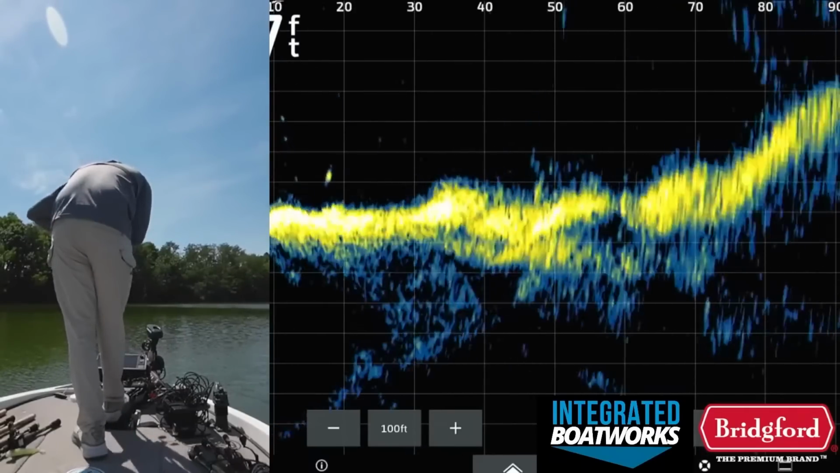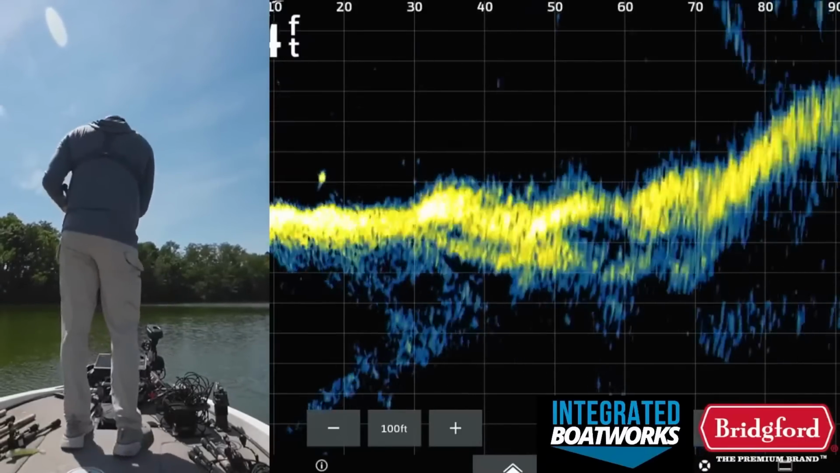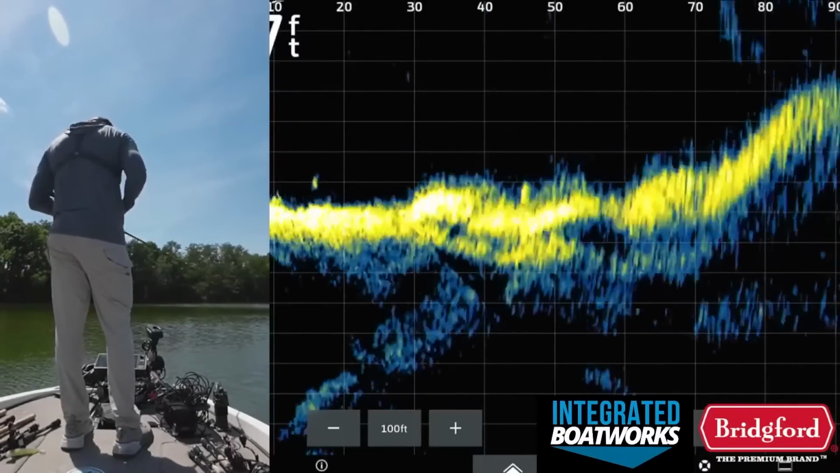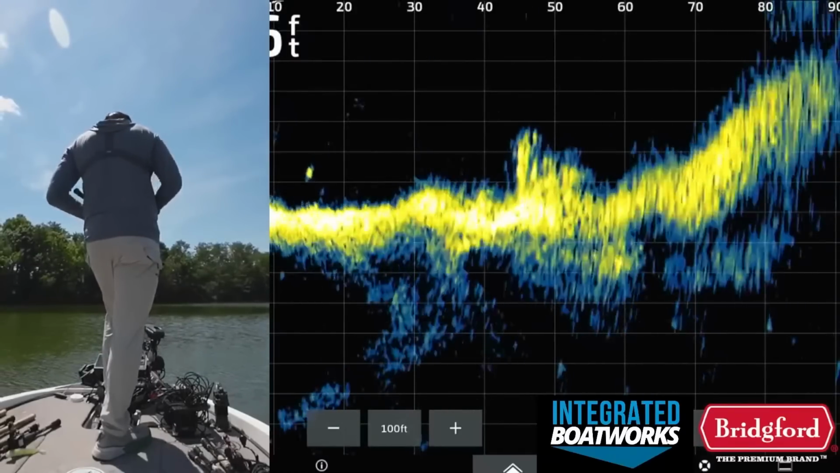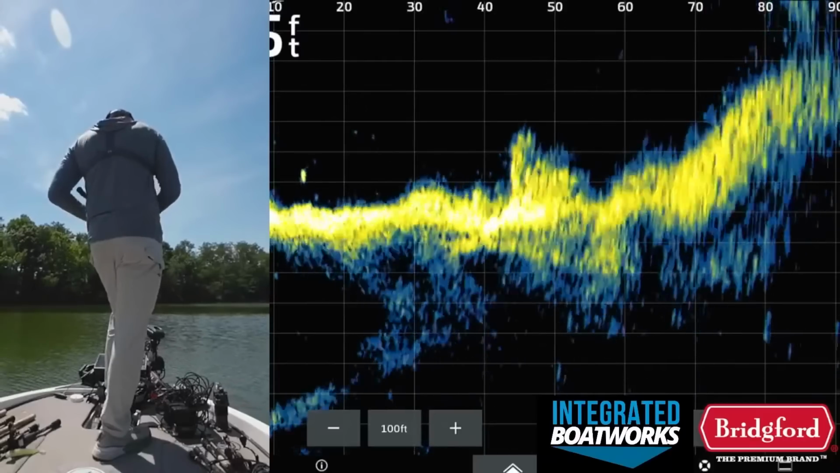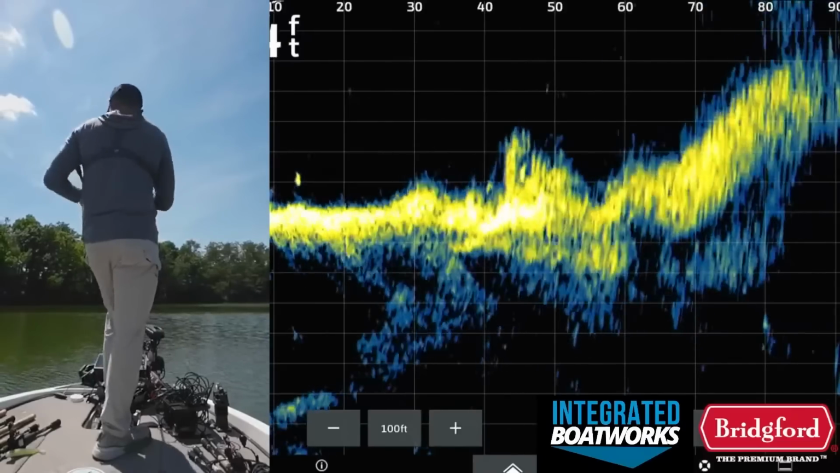There's my worm. Okay, I landed right in it that time finally. Oh, I think one's going down to it. I think I saw one swim down to it. Yeah, there's a fish down there on my bait. Okay, one more cast here.